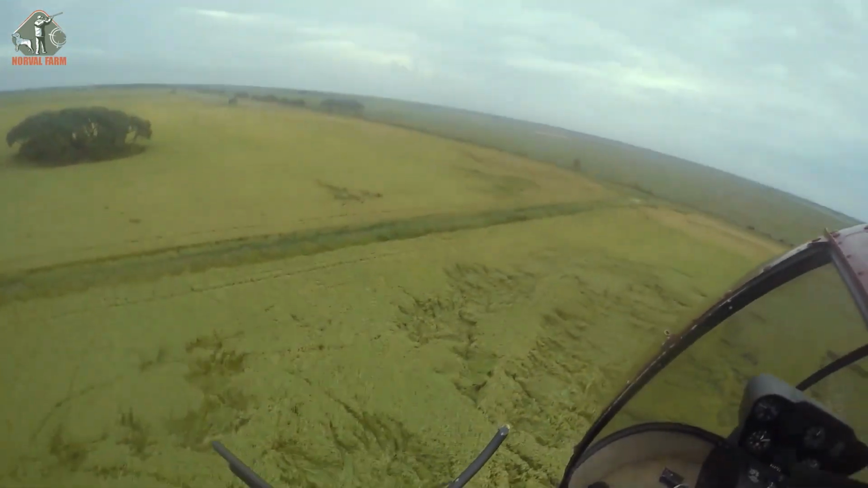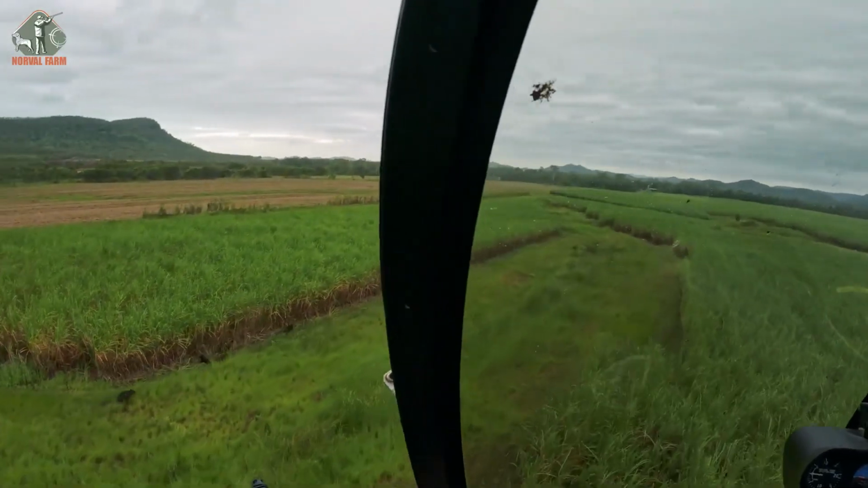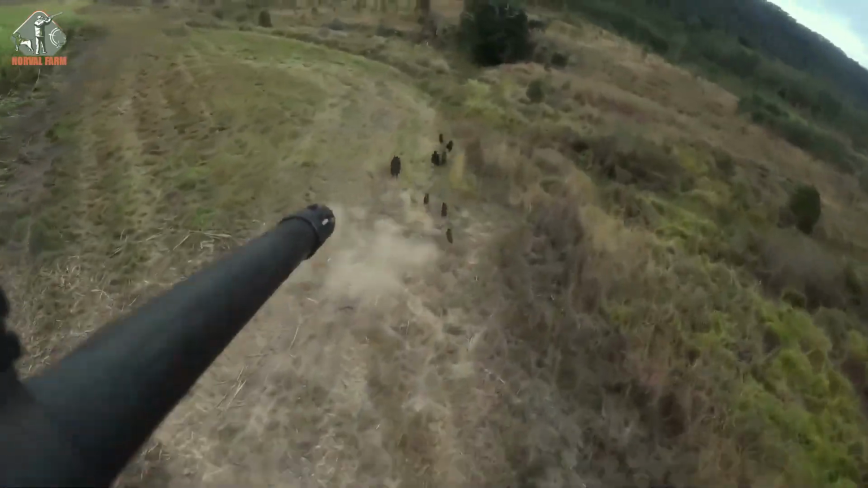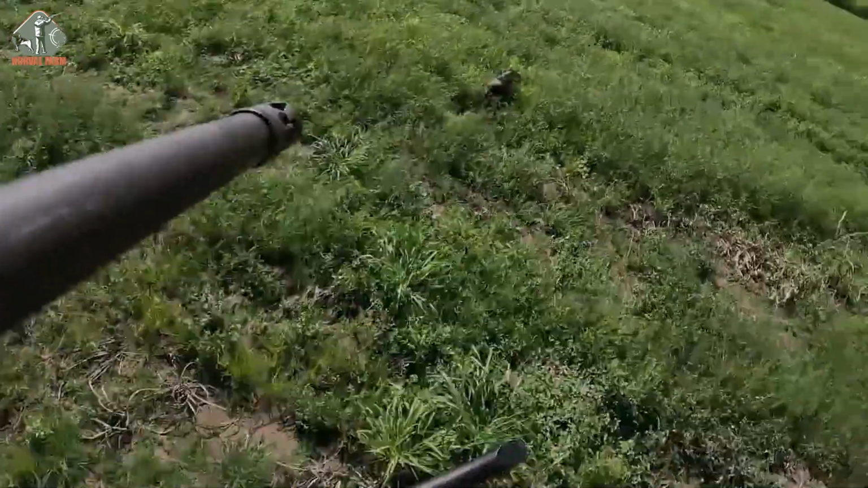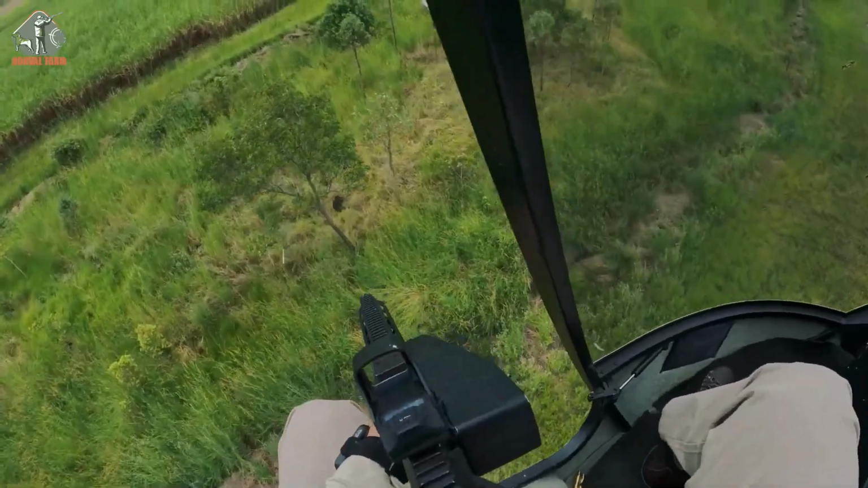As dusk approaches, we head to the open field. The cool dusk air stirs the boars into frenzied activity, and it energizes us too. In just a few short minutes, an unknown number of wild boars are taken down in a rapid-fire sequence of shots.